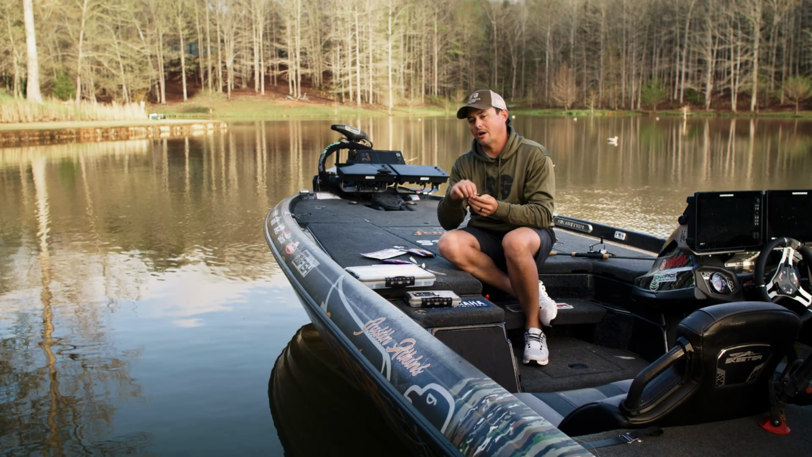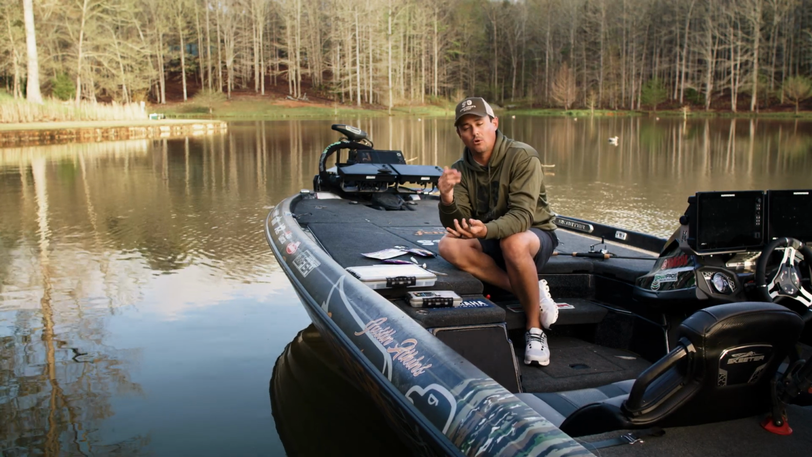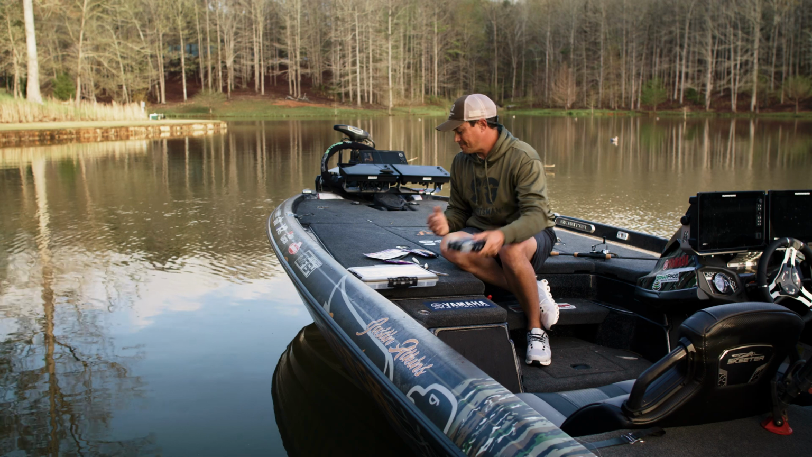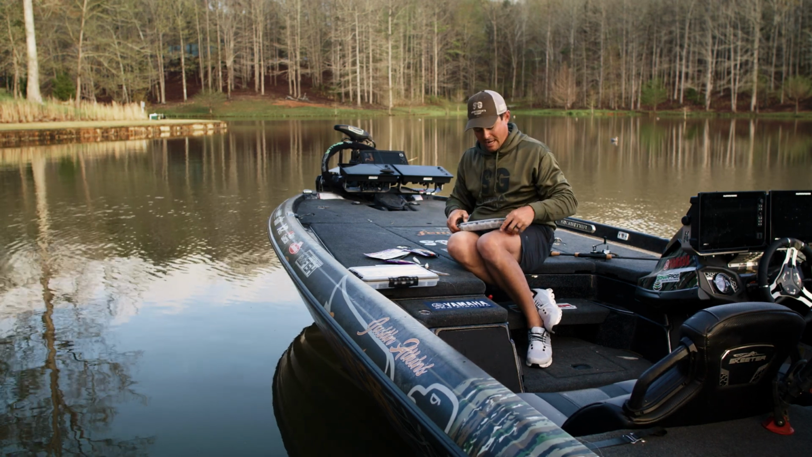You can put this worm right out there on them, and you can use different weights to get it to them quicker or allow it to stay in that area where you want it right in front of them. And to be honest with you, worms are cheap and they're really easy to rig, and if you lose one, it's